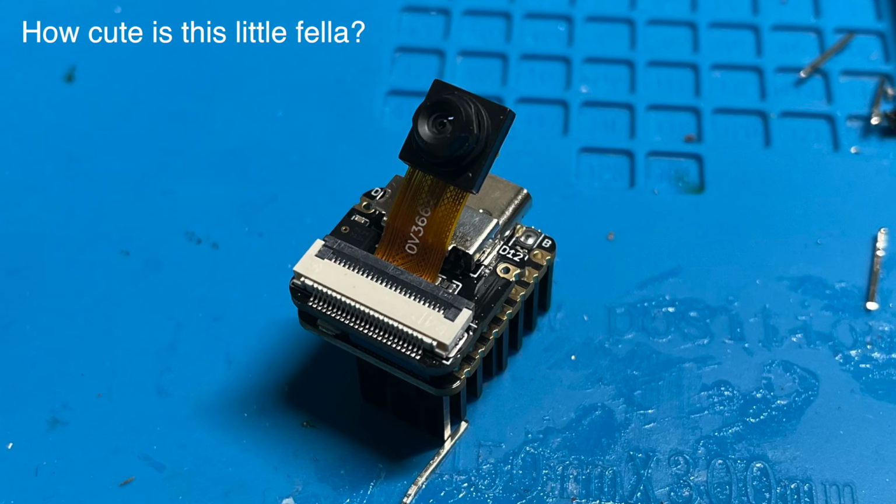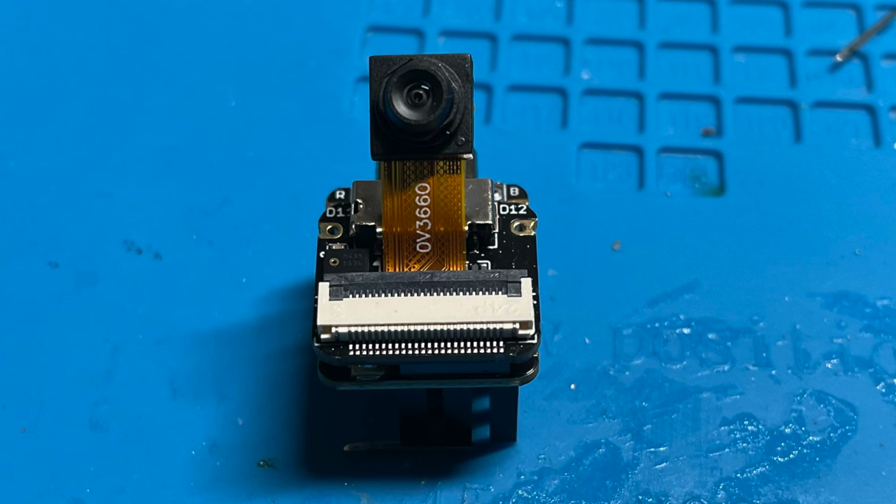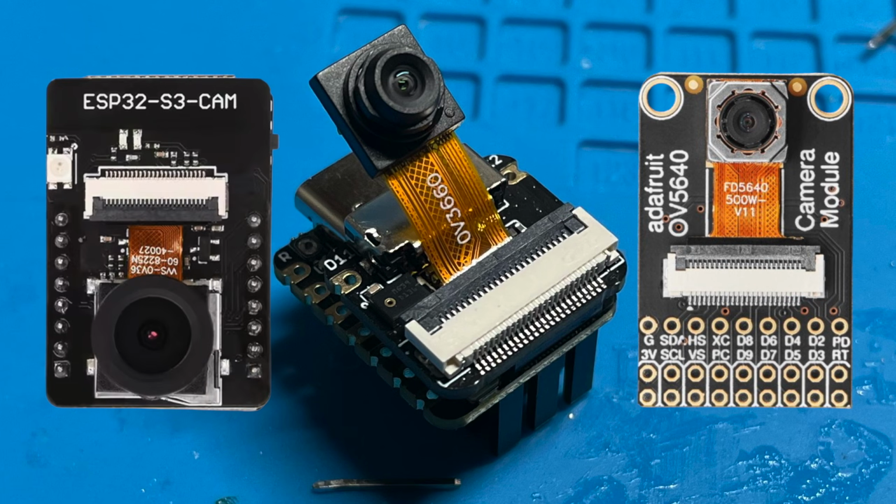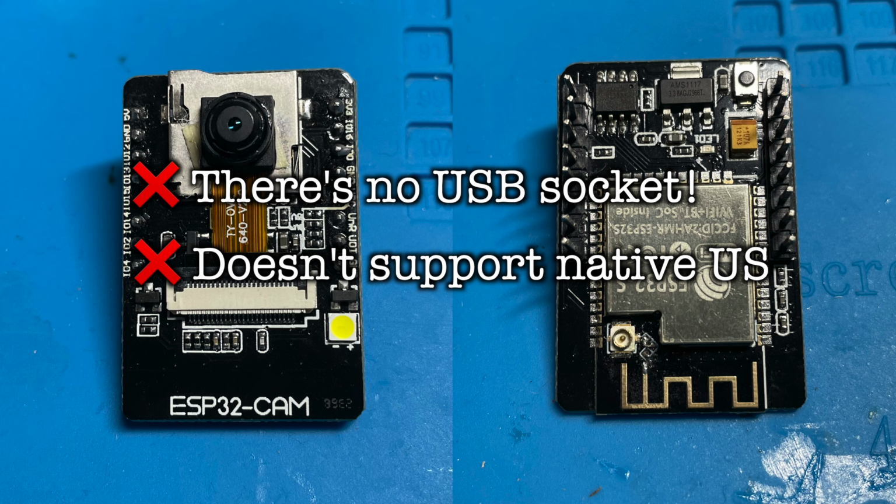Let's start with the simple ESP32 webcam. Now this turns out to be surprisingly easy. I'm using this very nice little module that has the camera built in, but you should be able to use any suitable S3 module and camera module. What you can't use is one of these ESP32 cam boards. Firstly, there's no USB. Secondly, the ESP32 module that's used on this doesn't have support for native USB, so it just won't work.